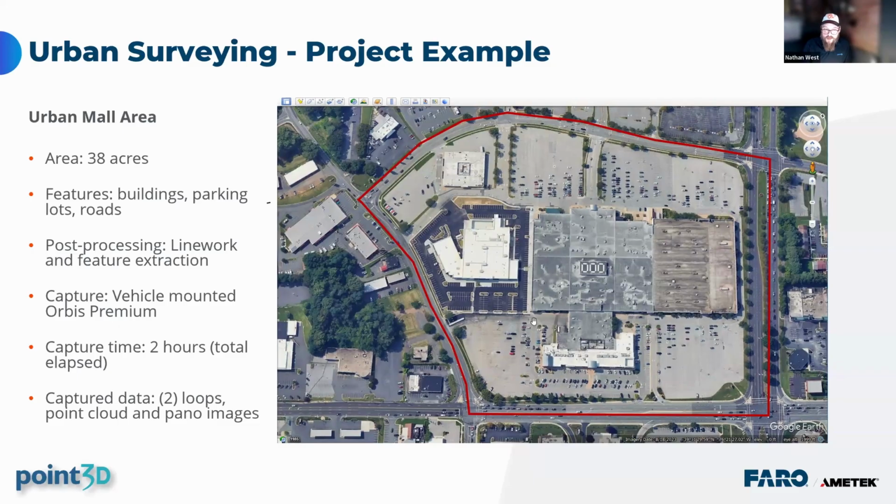The first step was to drive the site, to plan our route, pick out where targets should be placed. And then we placed those targets, planned and captured 2 scan loops through the space that provided a point cloud and panoramic image data. In a real project, we'd have added additional loops for more complete road capture, but this one, it was a good proof of concept.